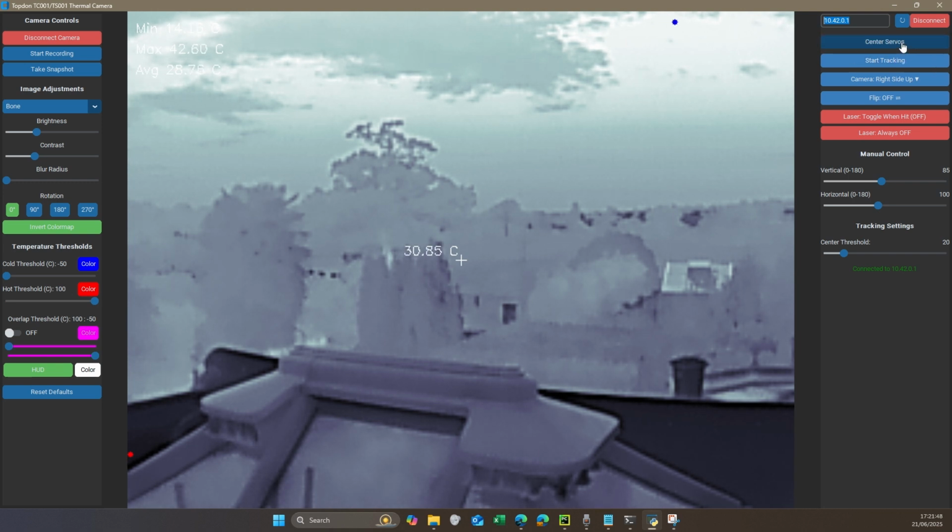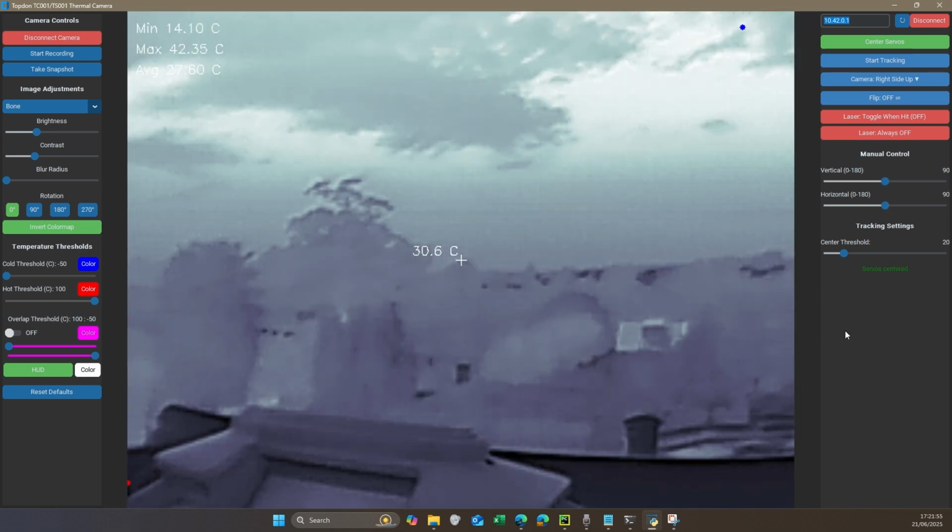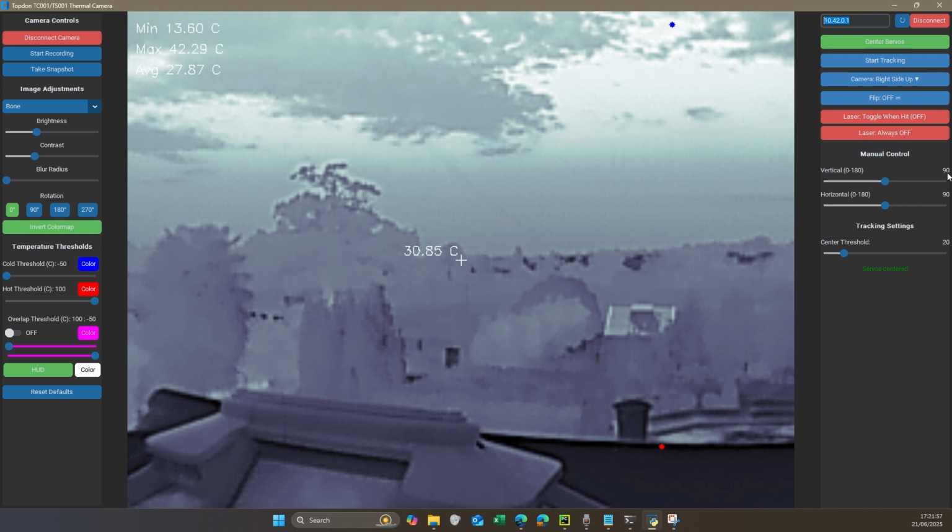And then you have the center servo button. So if I displace the camera a bit into the wrong directions and I click center servo, it moves everything into the middle, which is 90 and 90 as it goes from 0 to 180 in both axes.